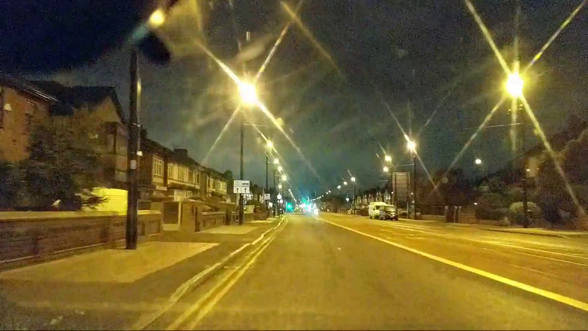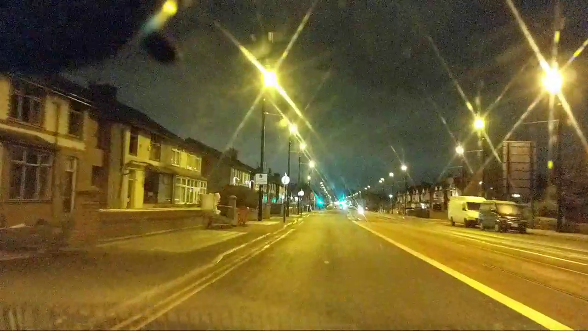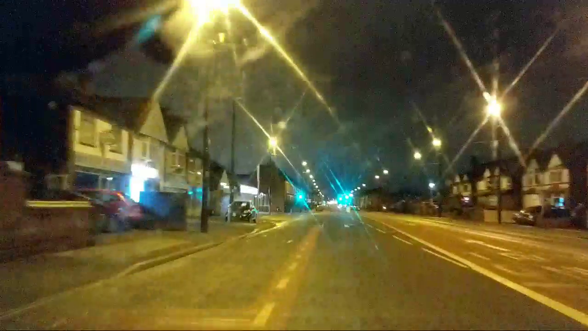Another trip home, but this route I know, so I'm not lost. I know exactly where I am. I don't know what it's called, but I know where I am. We're driving towards the Etihad Stadium in Manchester.